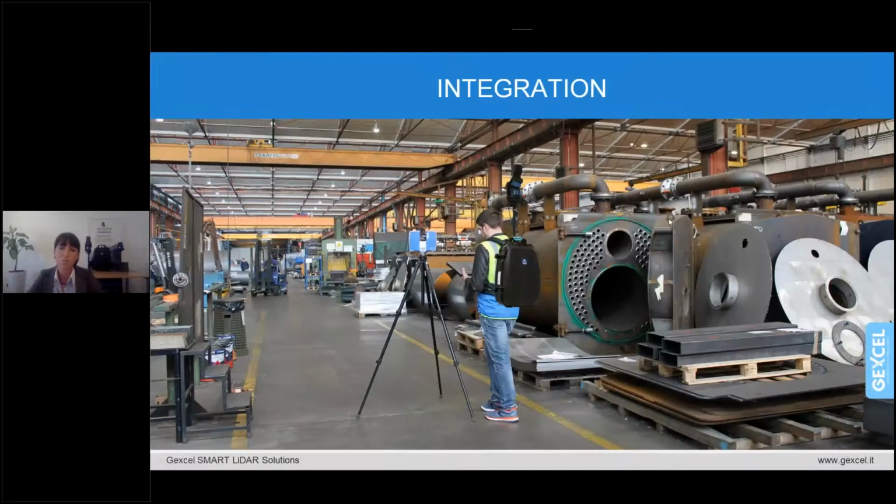But another hot question is related to the accuracy. So how accurate is the survey? Well, of course, about this topic, we could spend days to talk and discuss it. But what I would like to point out is that a SLAM solution, as HERON is, cannot be compared to static laser scanners.